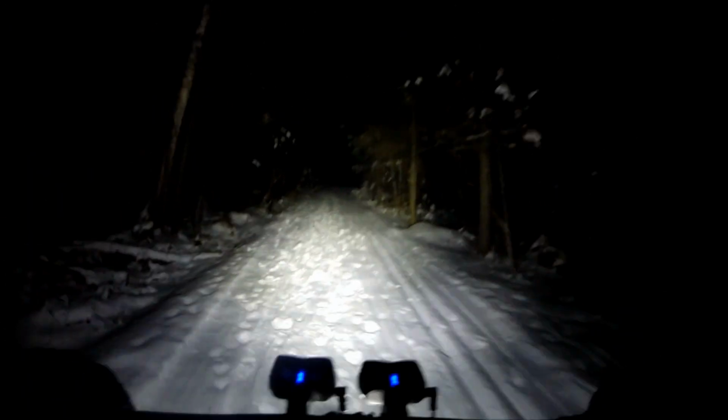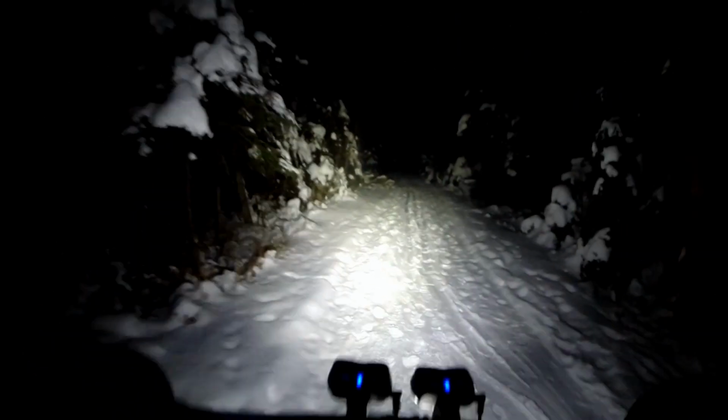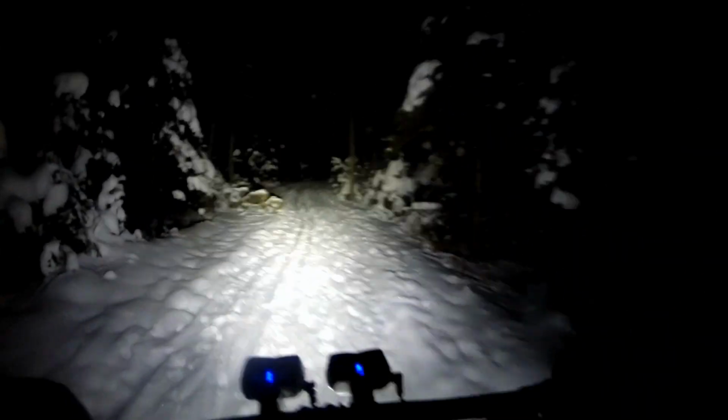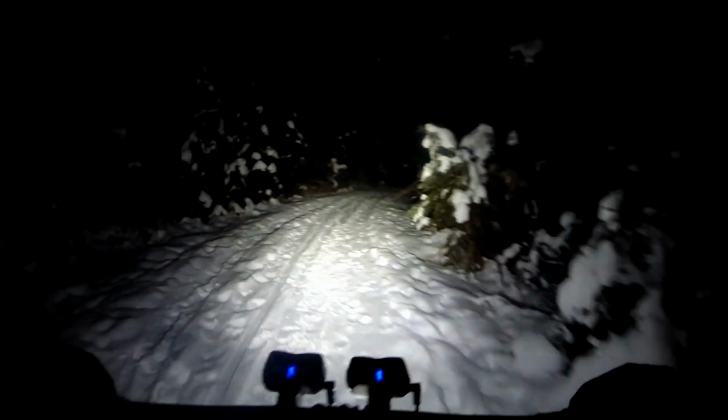This is a less used part of the trail, so it's still pretty bumpy from only minor amounts of human footprints. Oh, geez, I'm gonna come and ski through here. We'll try not to ride through the ski tracks.